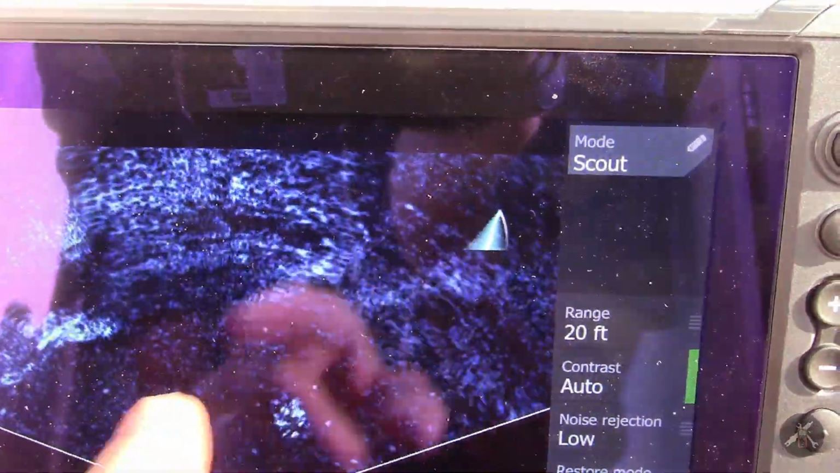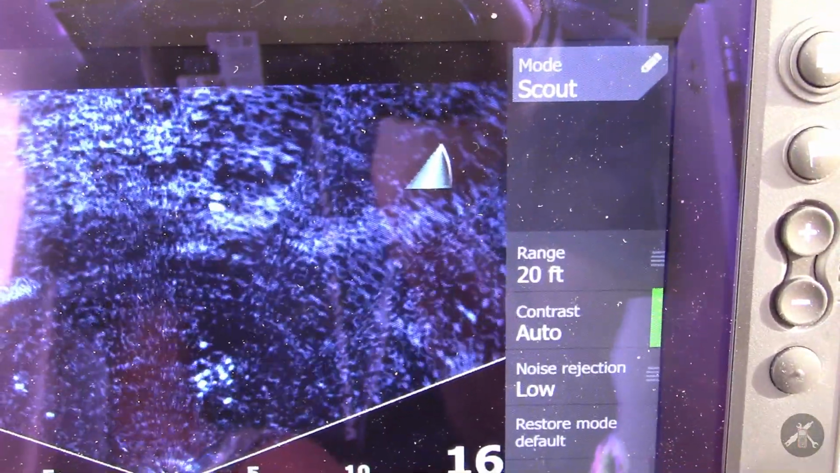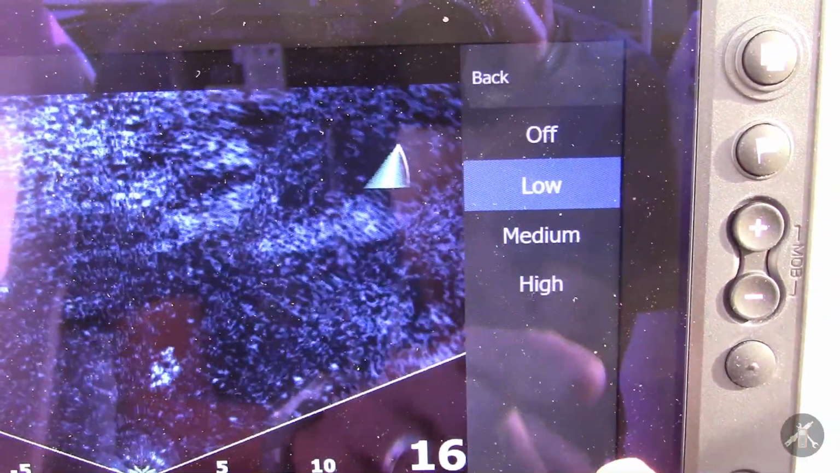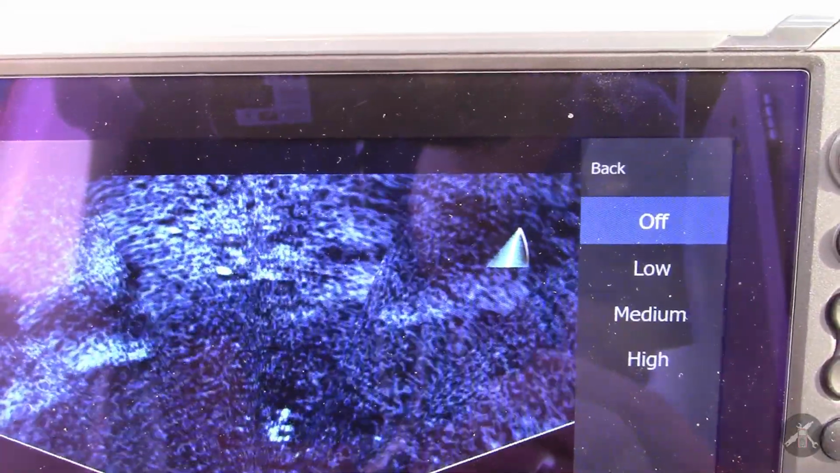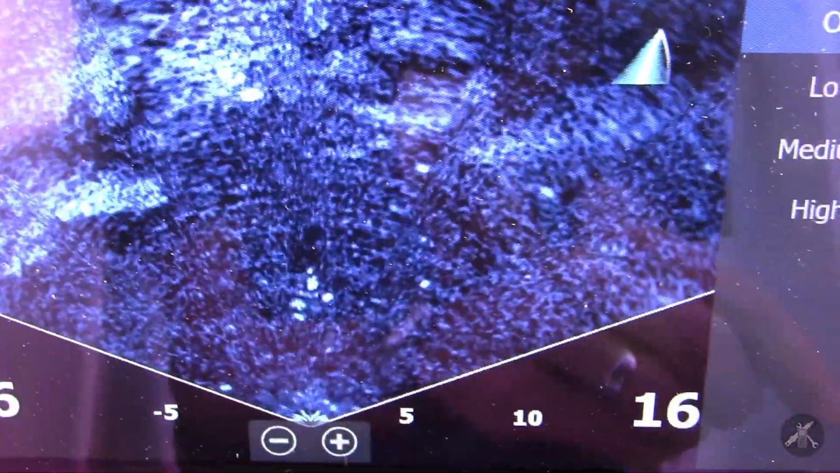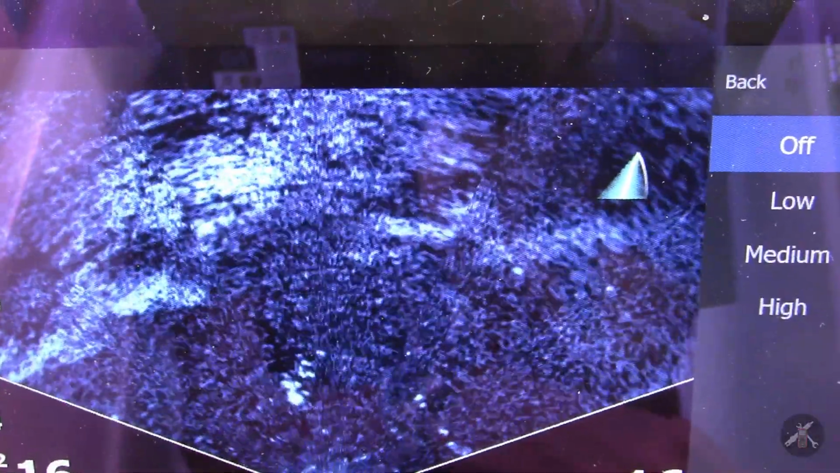You can see fish and knowing what direction I'm pointed, turn off the noise rejection. It is kind of cool though to see the fish swimming around out there. And there's another one off in the distance.